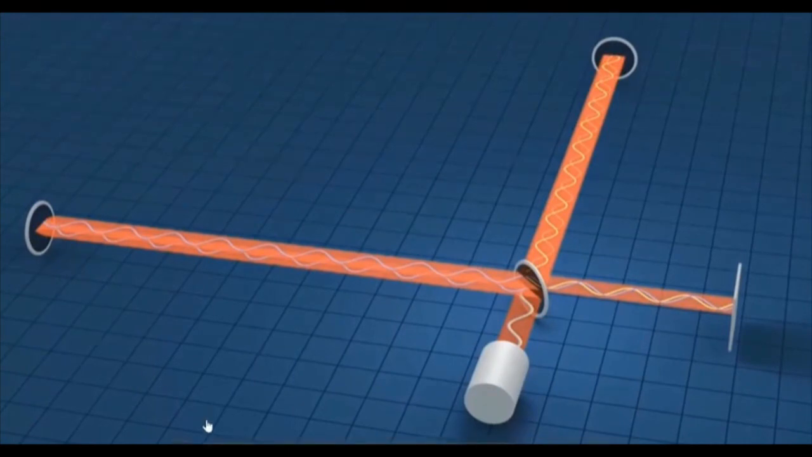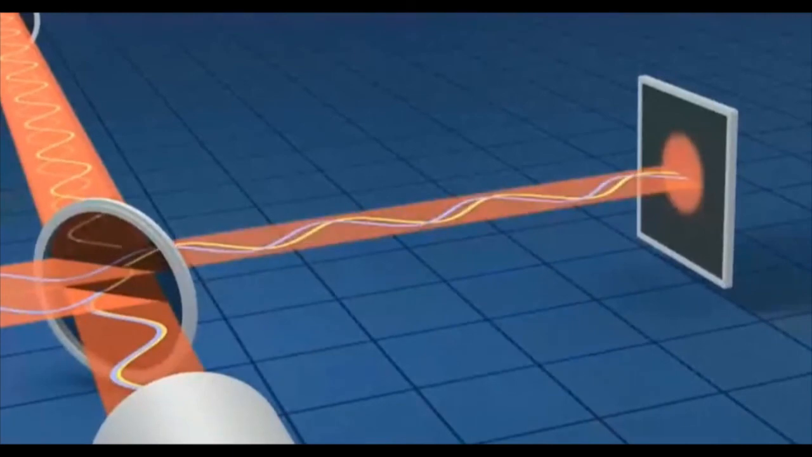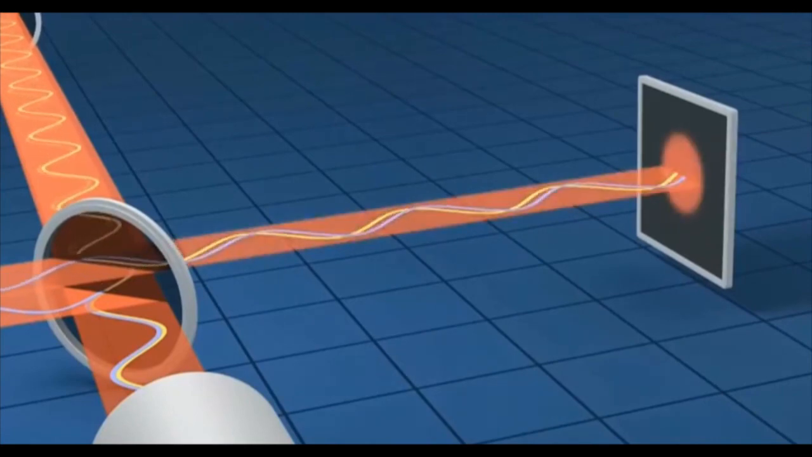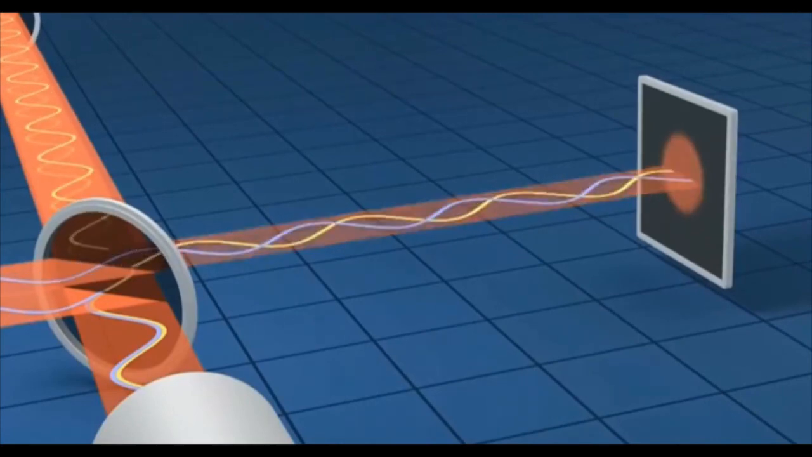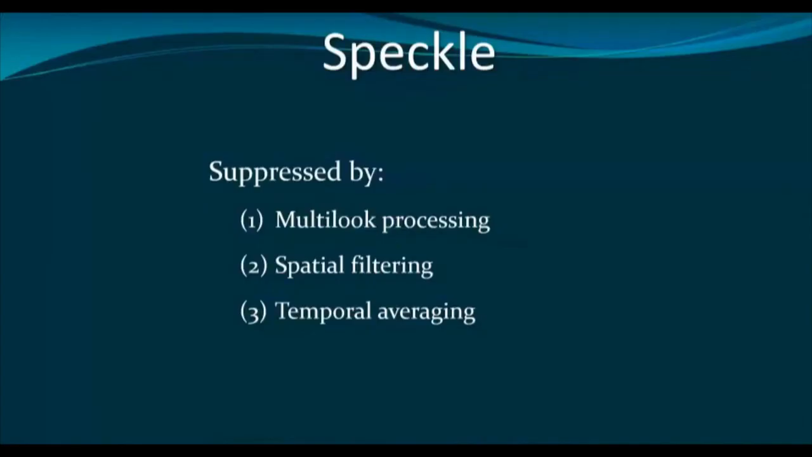And if differences occur, then what happens? See, destruction and construction both are happening, and as a result, on the radar imagery, you will have some very bright pixels and some very dark pixels. This is a common phenomenon in the radar image.